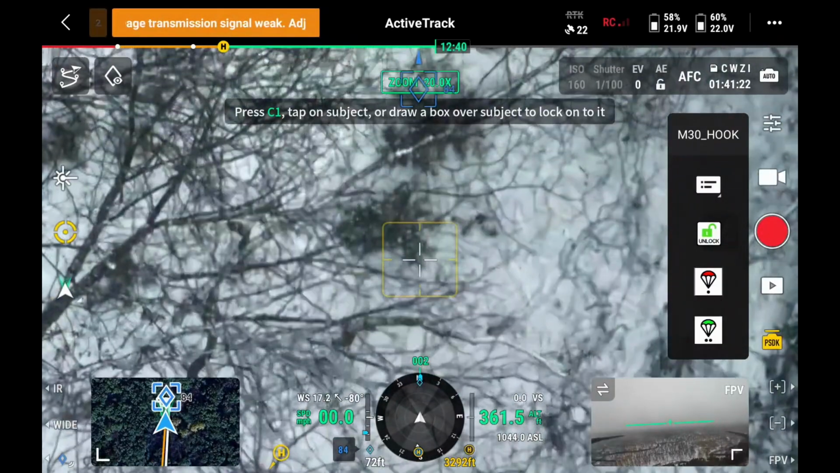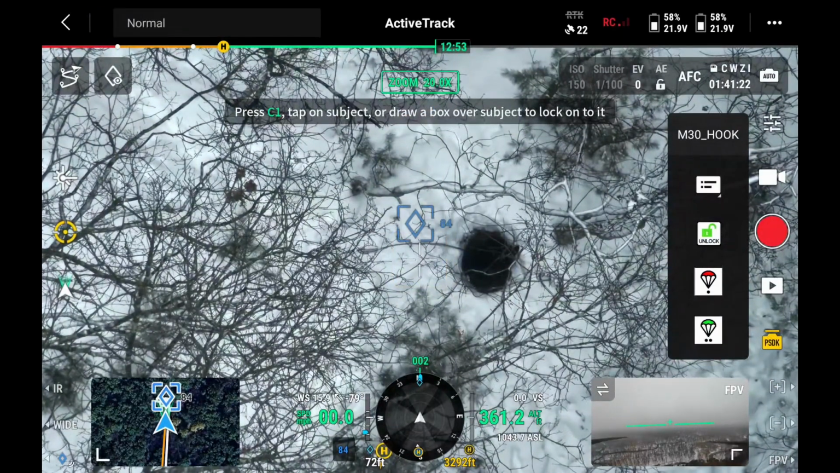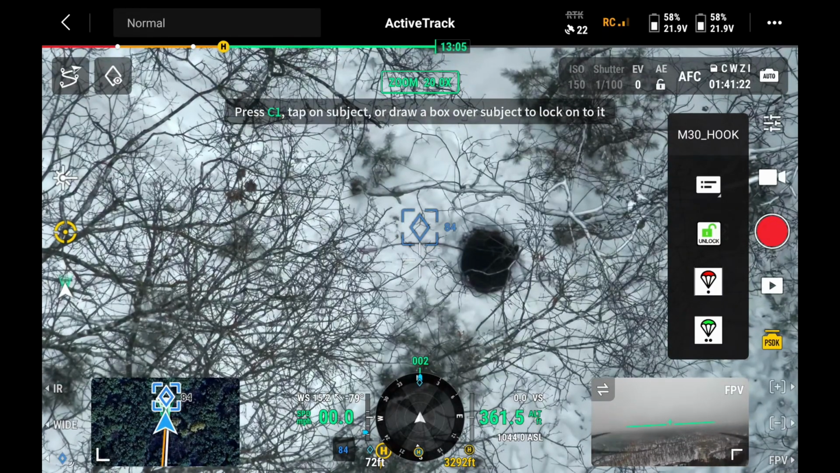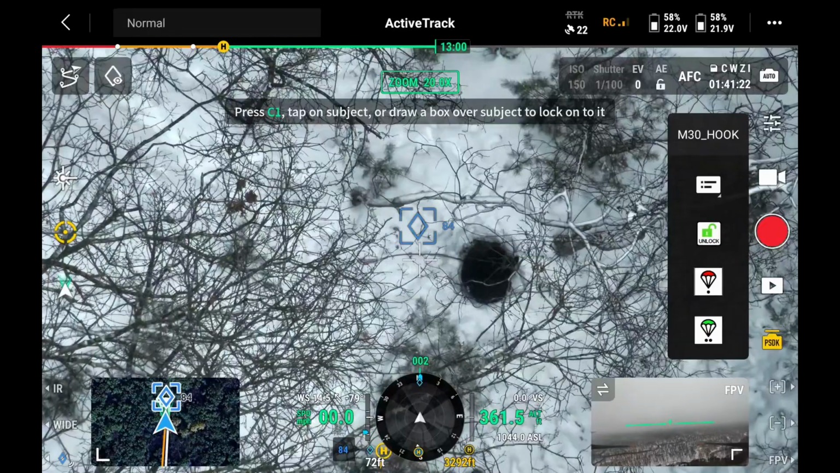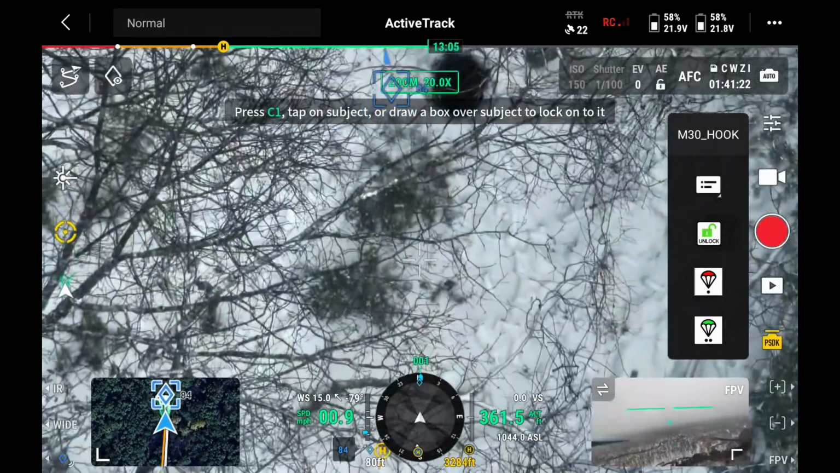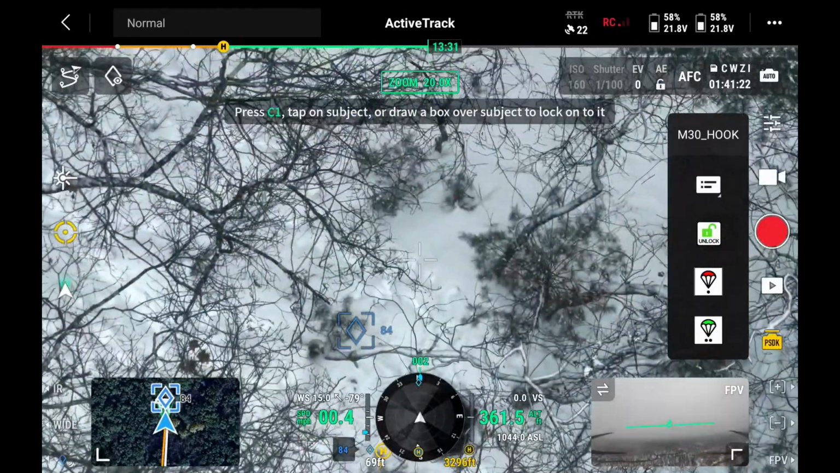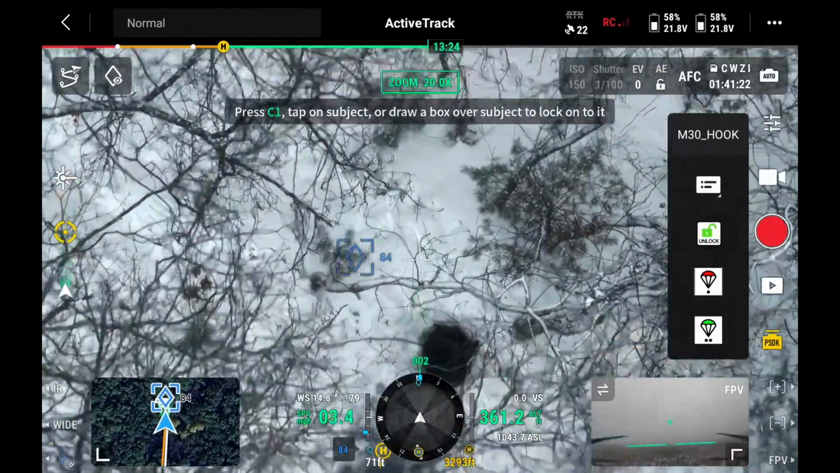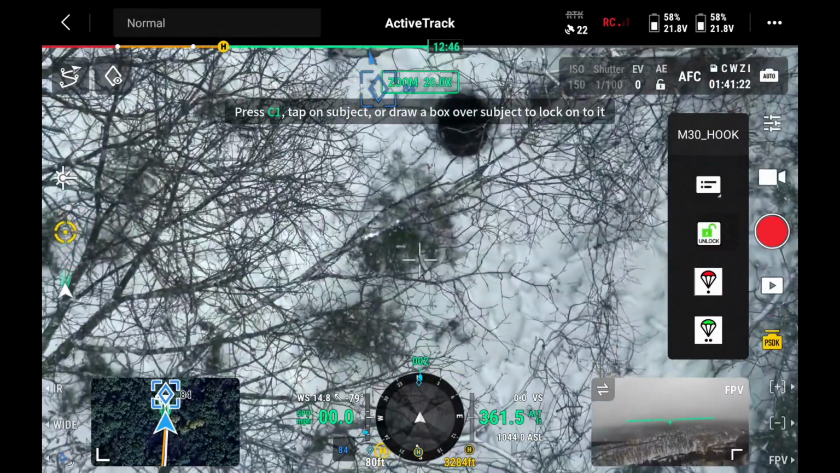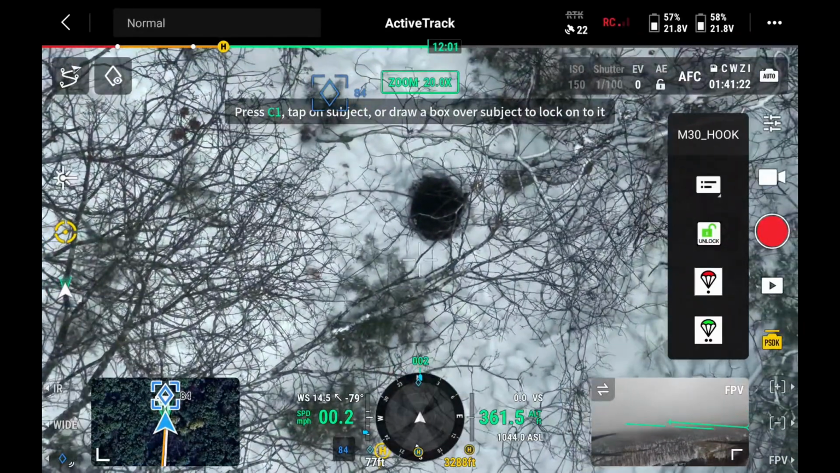There's that tree right to the right. To me, he still looks like he's in an open area to throw a net on him. The most suggested are those little white pines to the south and to the north. But he's in an open area. And of course, looking down through the trees, you can see right over the ground.